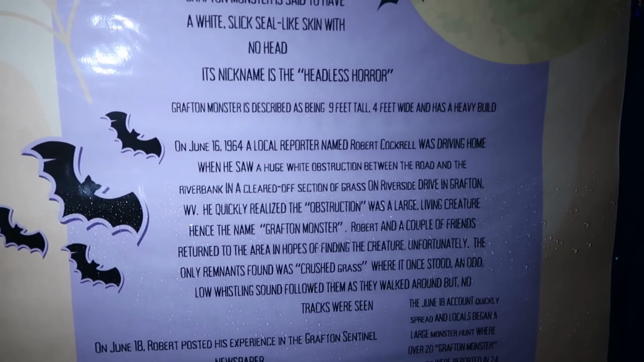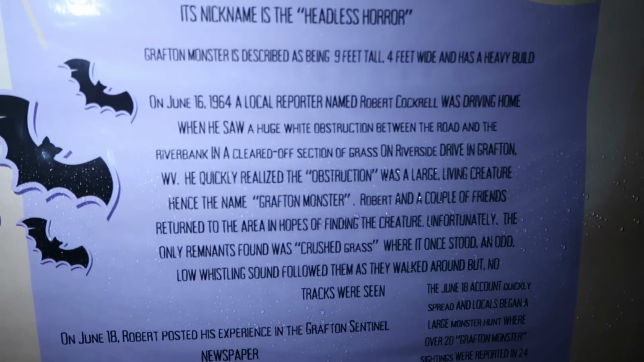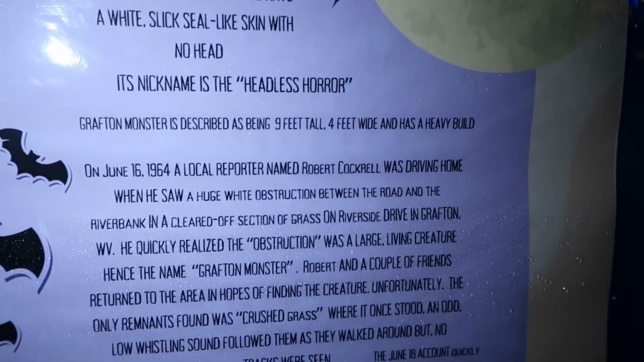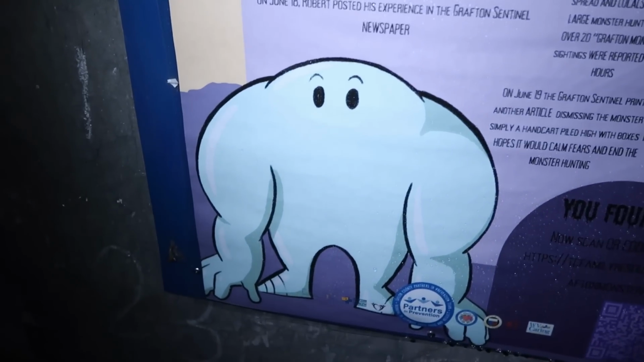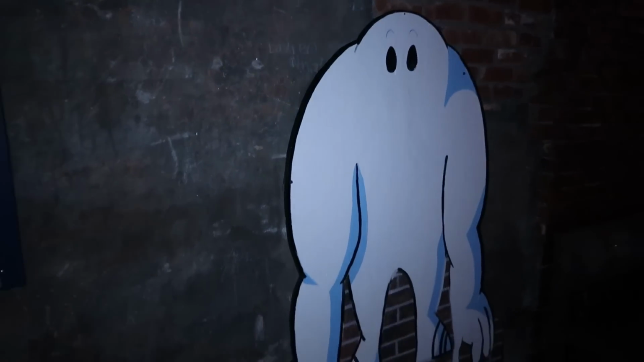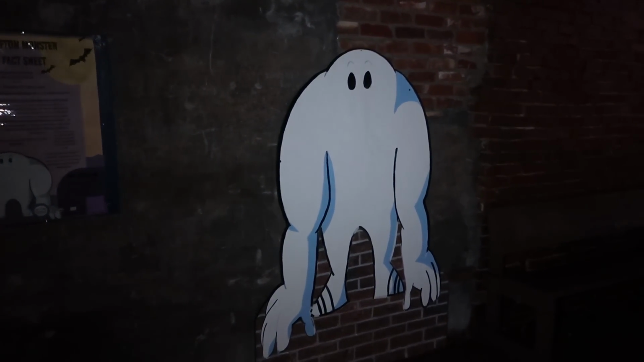It says, 1964, local reporter named Robert Cockrell was driving home and he saw a huge white obstruction between the road and the riverbank and a cleared-off section of grass on Riverside Drive in Grafton. So he was actually a news reporter. Saw him with his own two eyes. So some first-hand reporting. And yeah, he says he was 9 feet tall and 4 feet wide. So this is actually not a life-size cutout of the Grafton Monster, but rather just a smaller approximation.